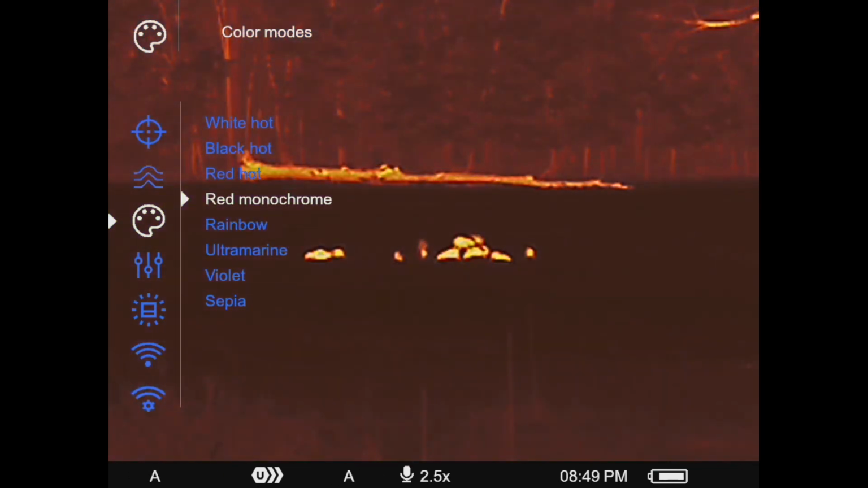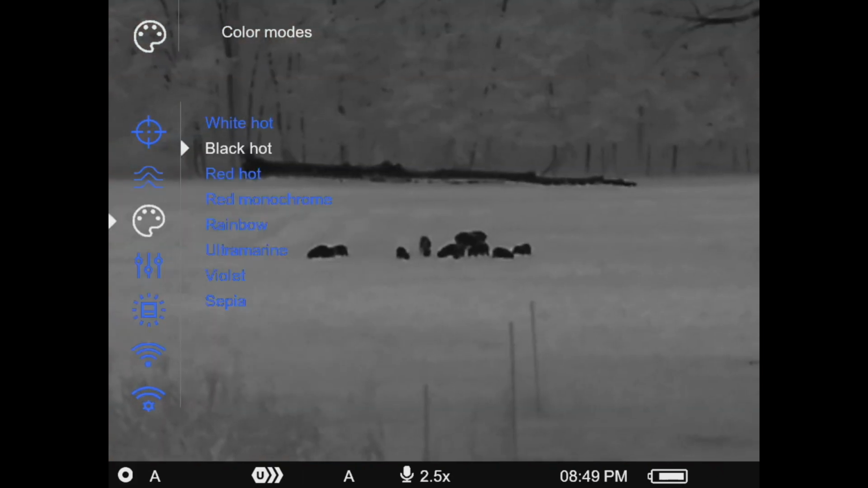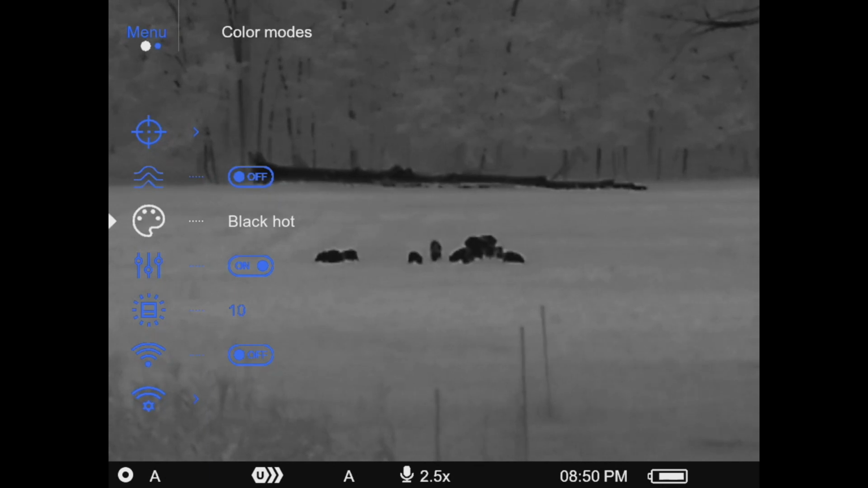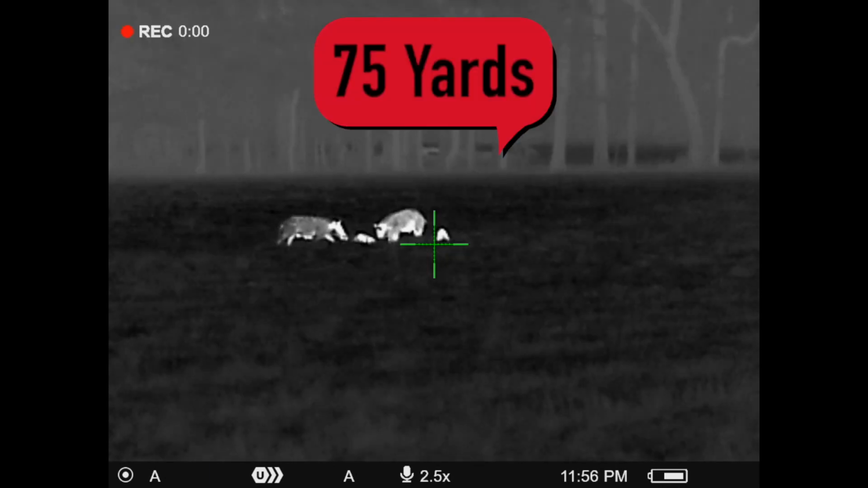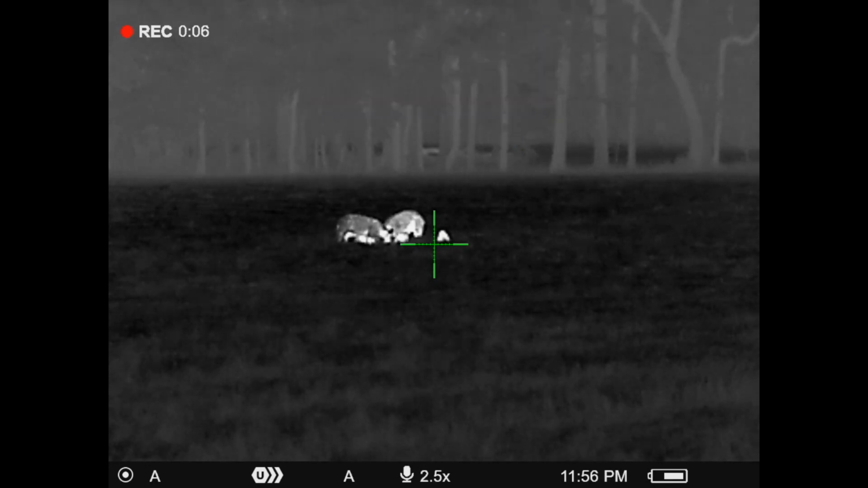And when you pick it up, when you hold it, when you shoot it, it doesn't seem like a budget thermal. When people say $2,500 is budget, let's face it, that's on the lower end of the price scale of a lot of thermals. But it does not seem that at all. Seems like a very, very well made, well produced unit.